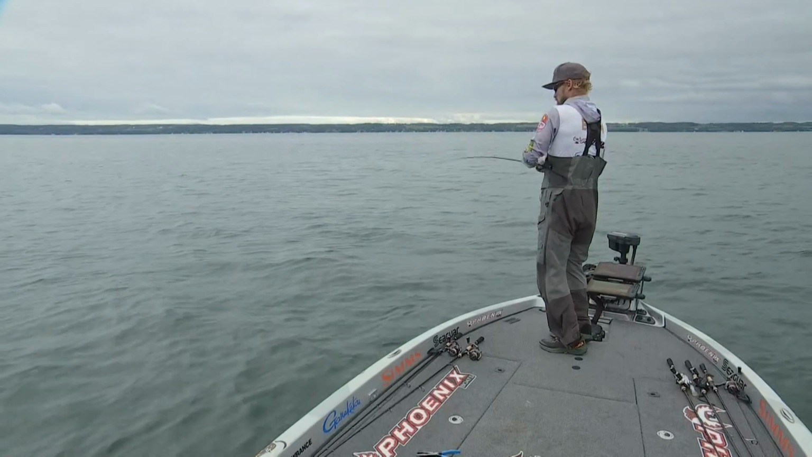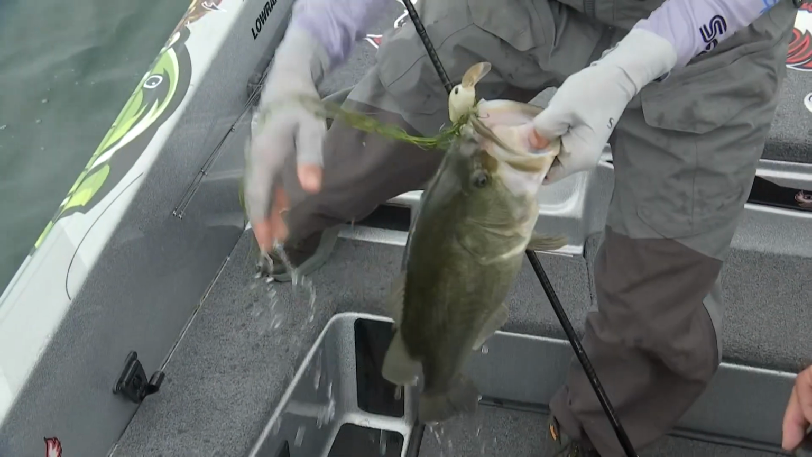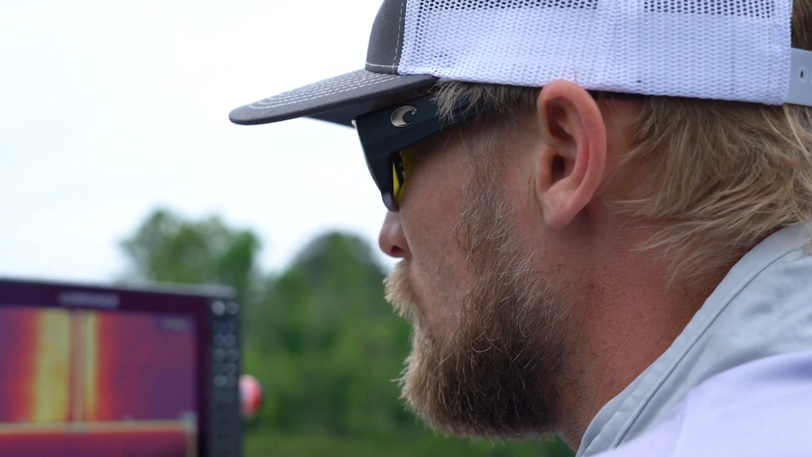This allows me to do a lot less fishing and a lot more looking. It cuts time in half when it comes to bass fishing, really. There's just a lot of really neat things about these units.